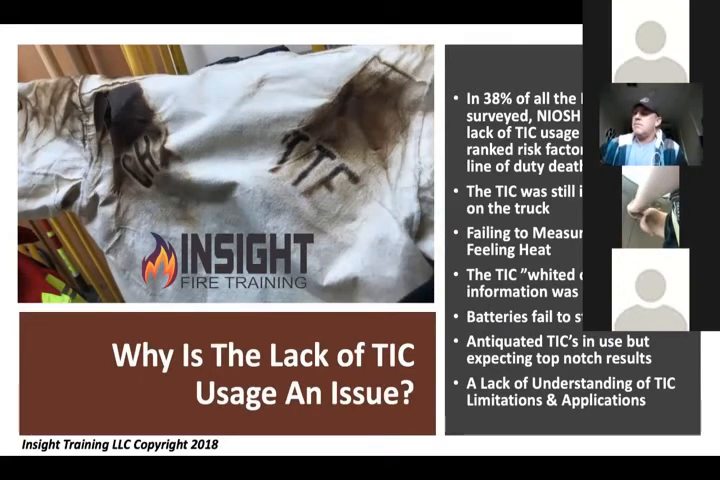And here's why we don't know it. In 38% of all the line of duty deaths, guess where the camera was? In the charger of the truck. That's not going to work out real well. He asked a question about liability. What happens when they realize that we could have saved the victim 70% faster if we would have used the issued equipment that's been purchased for us, but we left it on the charger of the truck? Who's going to win that civil or criminal case? The lawyer and the person suing.